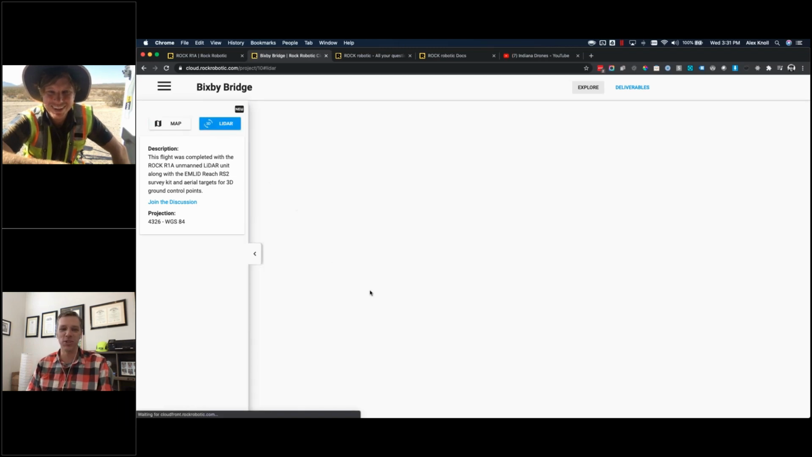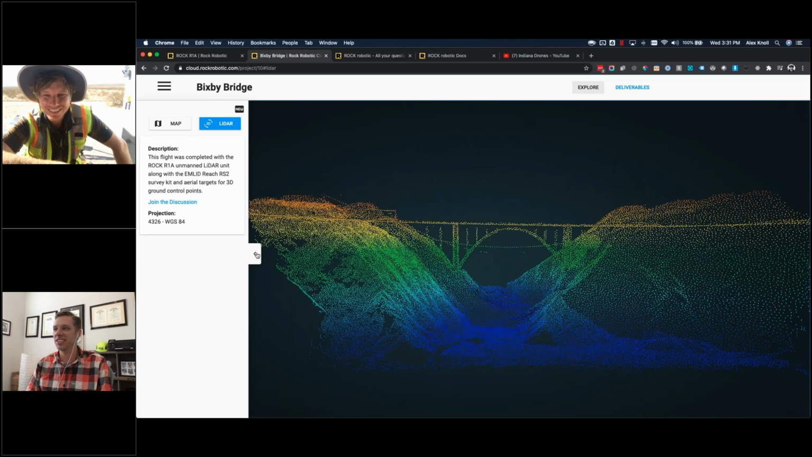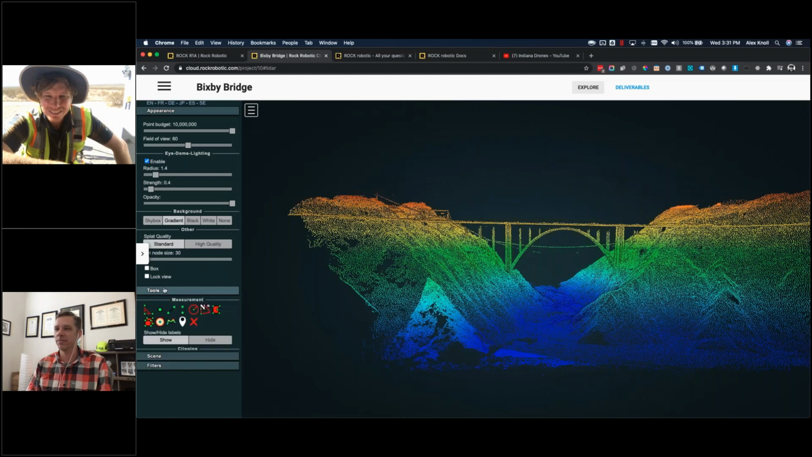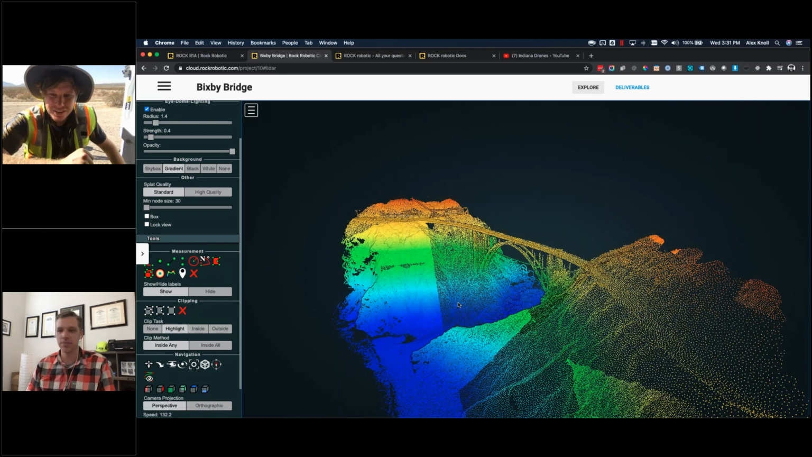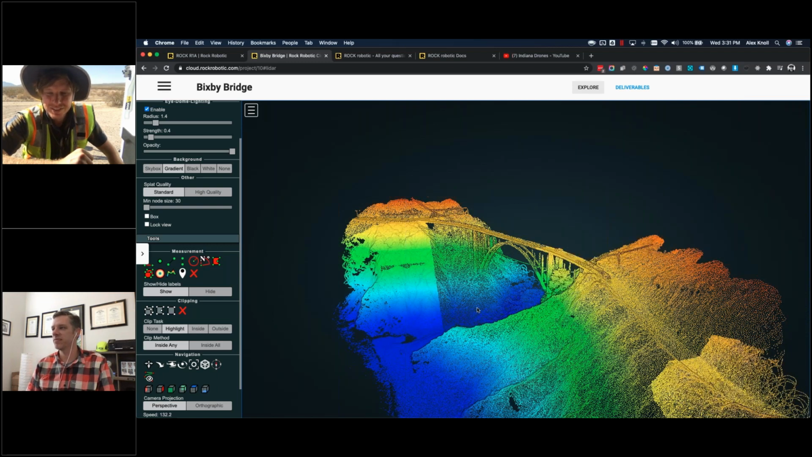This is just a really cool use case of getting bridges. So I'll zoom around here. For anyone who's familiar with Pix4D Cloud, this is the equivalent, but for LiDAR data. Yeah, exactly.